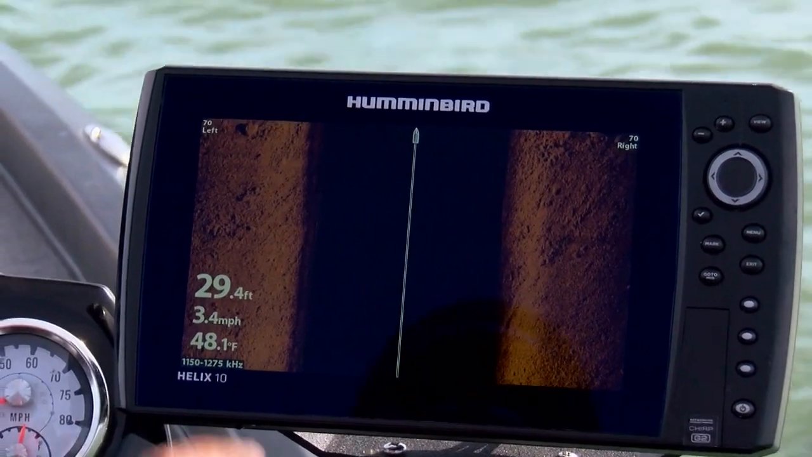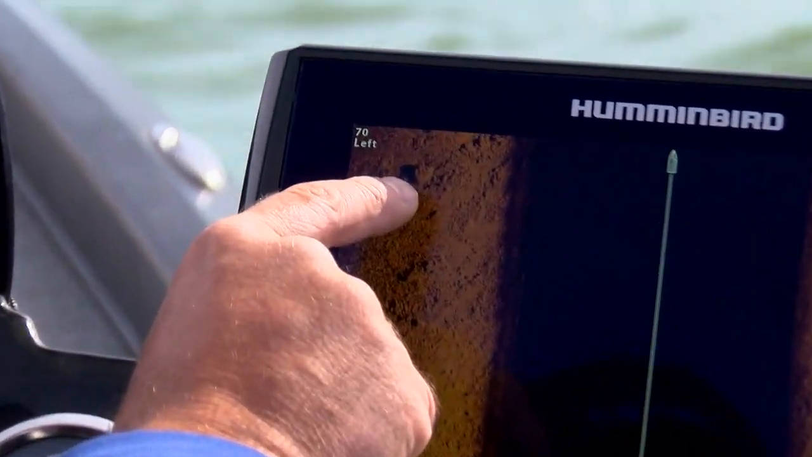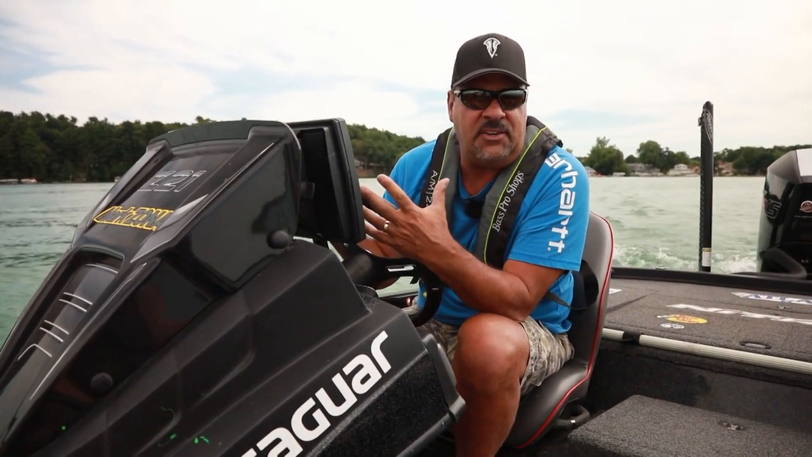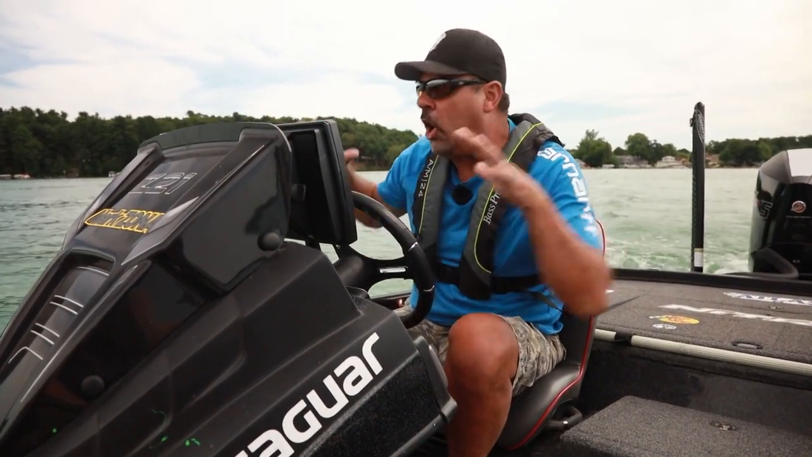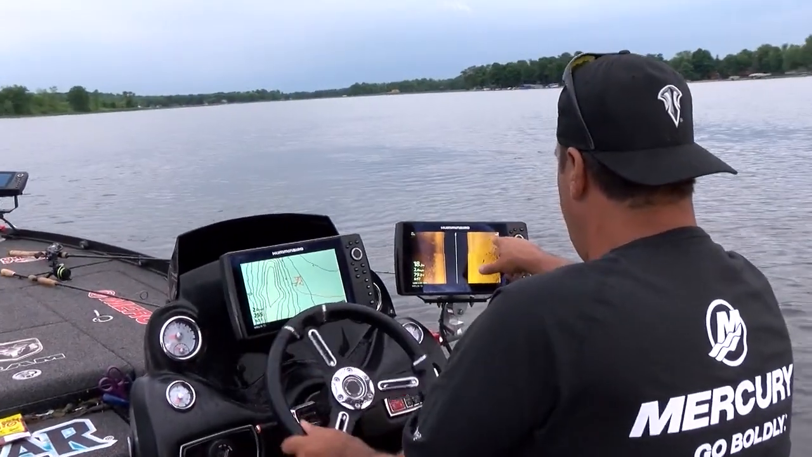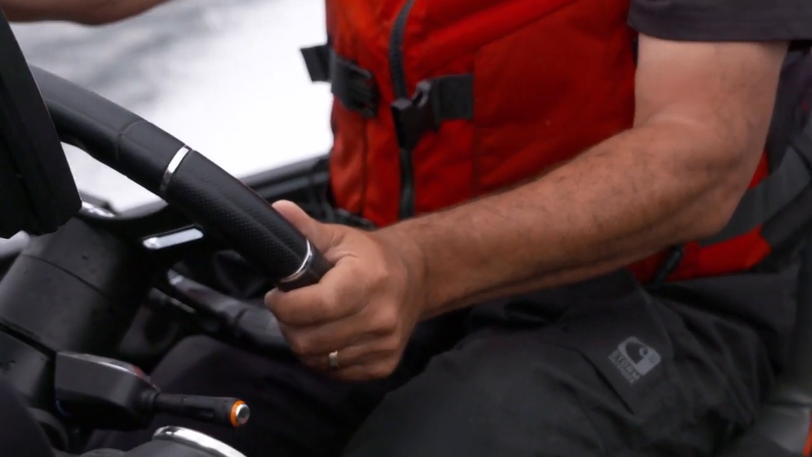But here's the interesting thing: to me, the best days to find your offshore stuff are days like this, where it's calm. A lot of times when we get to a lake and it's nice and it's our day off, and I get it, man, on your day off, you want to jump up on the bow and start casting.